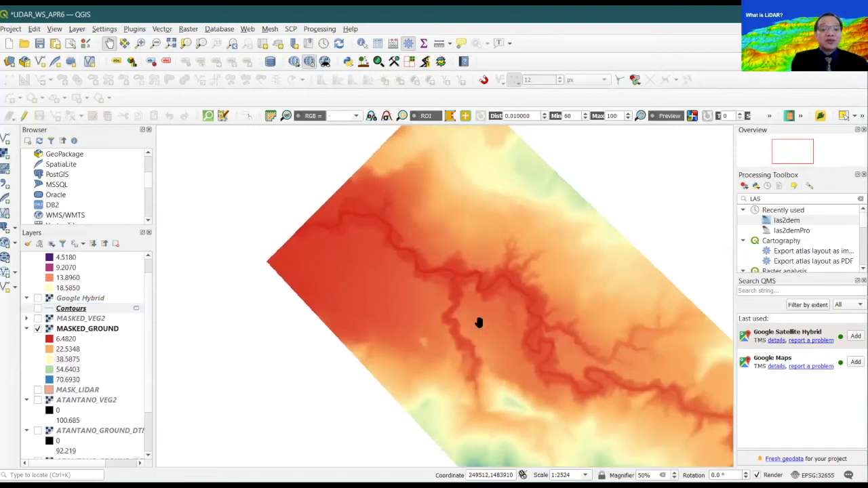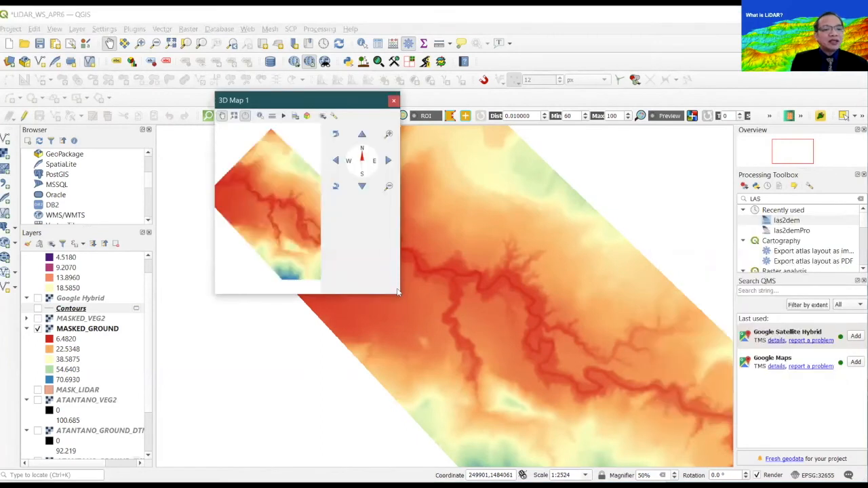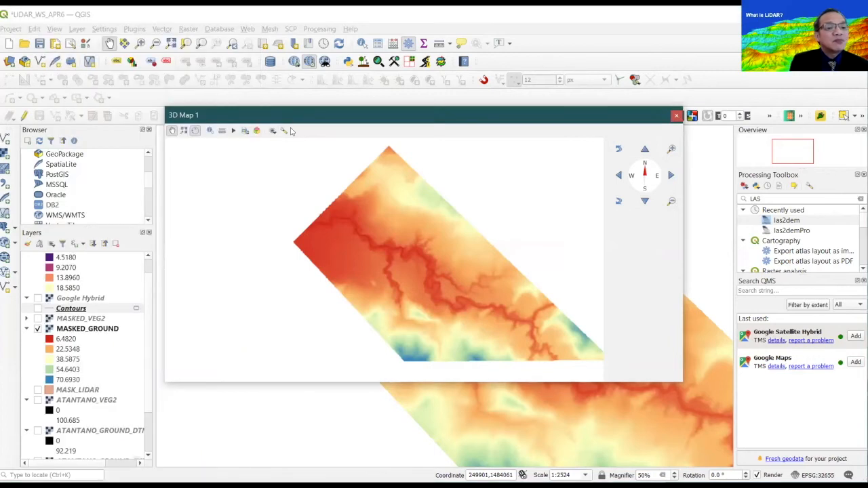coming from the ground. So if we render this with a better rendition of a three-dimensional rendering, you can do that in QGIS. You just click on Viewer and New 3D Map View. You can actually render a topography map into a three-dimensional display.